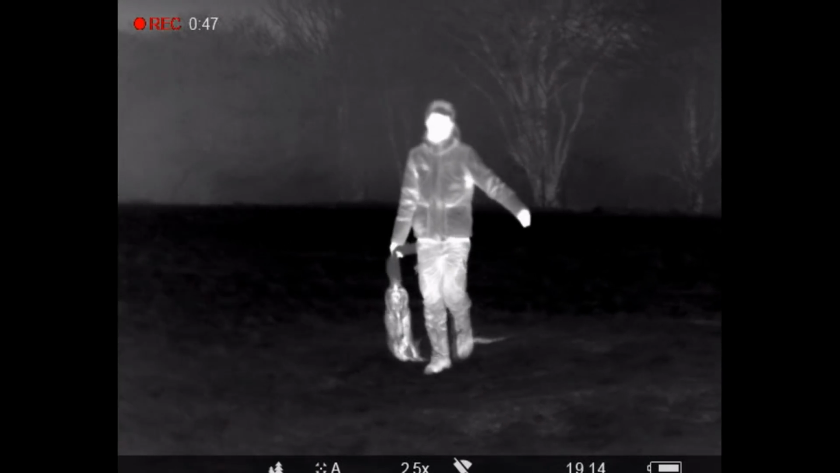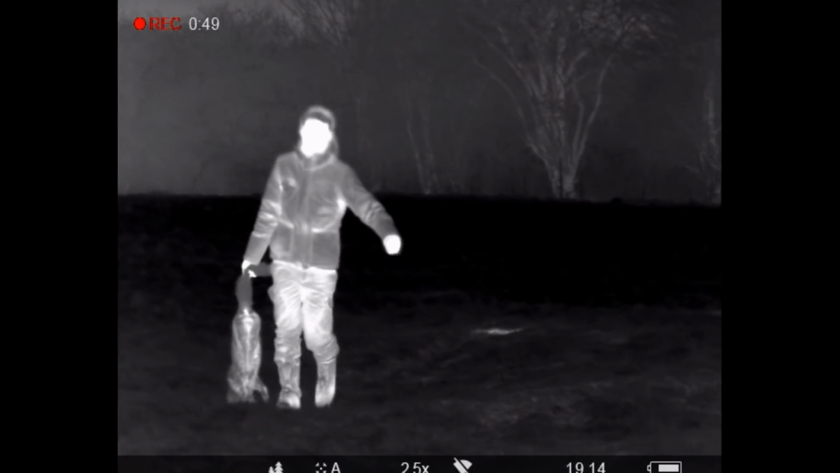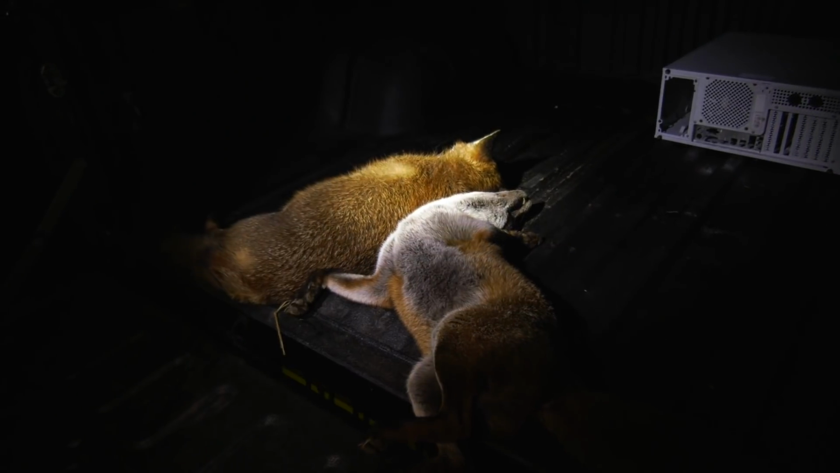He just came in, straight into the call there. He actually went down into the hedge line there, and then came back out and straight to the call, and I just managed to shoot that one there. So we'll go and pick that one up, and I think we'll call that a night.